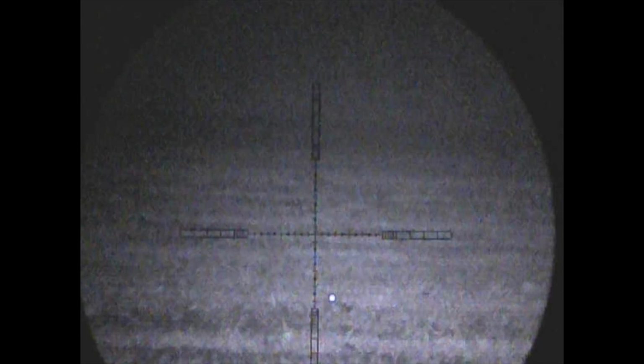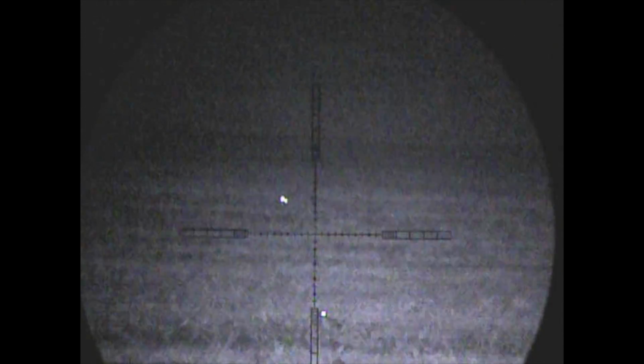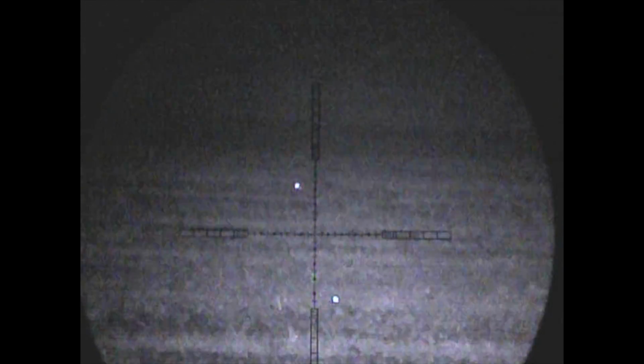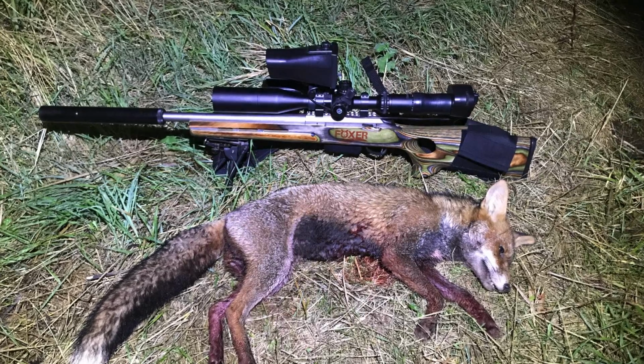You know, when you shoot as many foxes as we do, occasionally you will get the odd runner, and the adrenaline is another thing that makes these foxes run quite a bit. He's right in the middle of the field though. Yeah. Still another one that was yards away from the partridge pen on that particular farm.